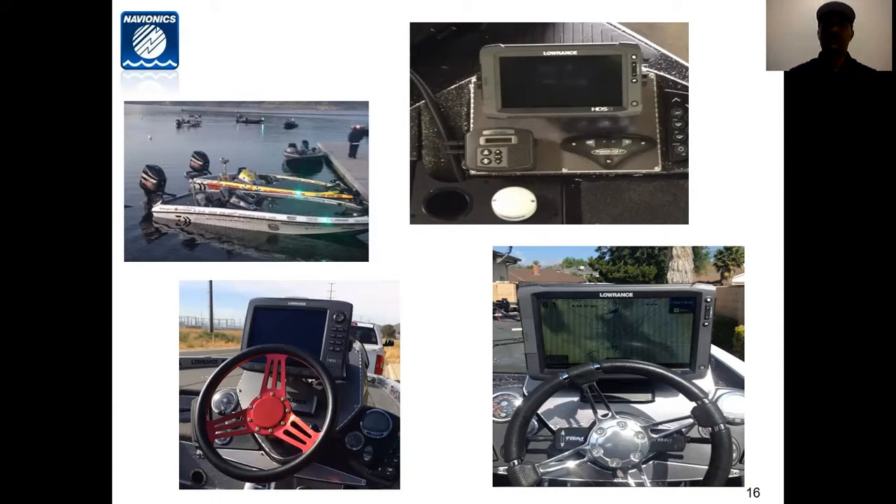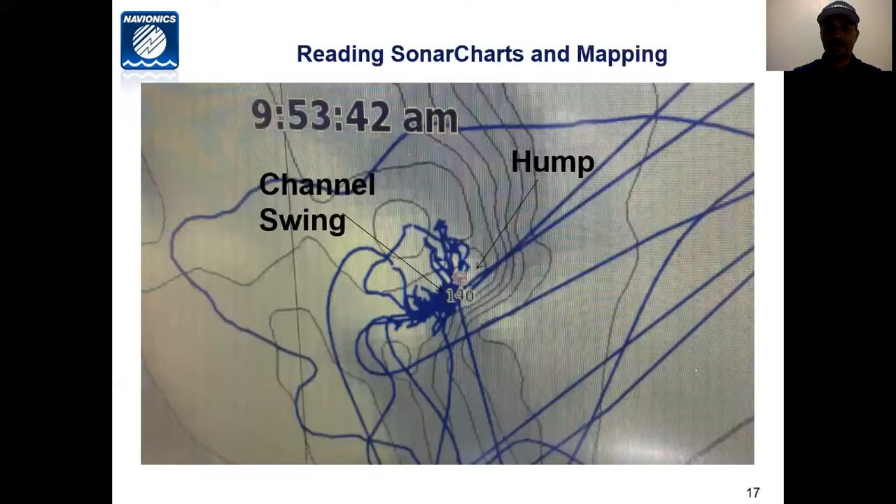Also, the way we set up our fish finders, I set it up so that I can see that unit when I'm doing figure eights or when I'm driving over a high percentage spot. I want to be able to have line of sight of where that GPS spot is, or where that drop off is, or where that point or where that hump is, or where that rock pile is. So it's very important how you set up your electronics to get the most out of them.